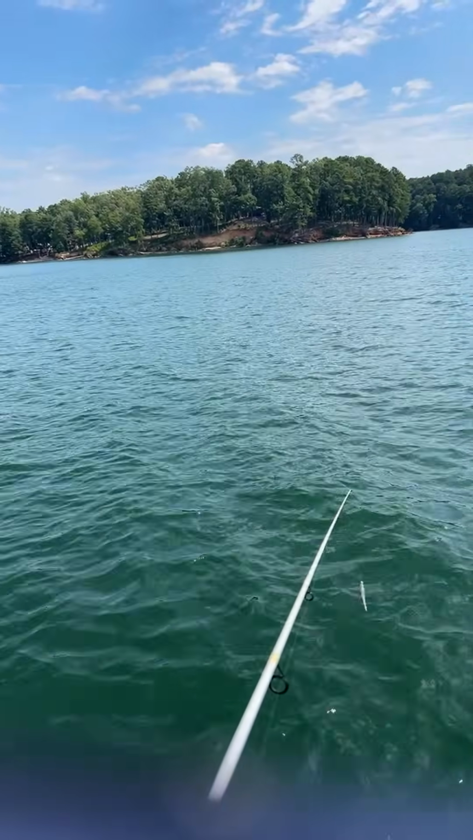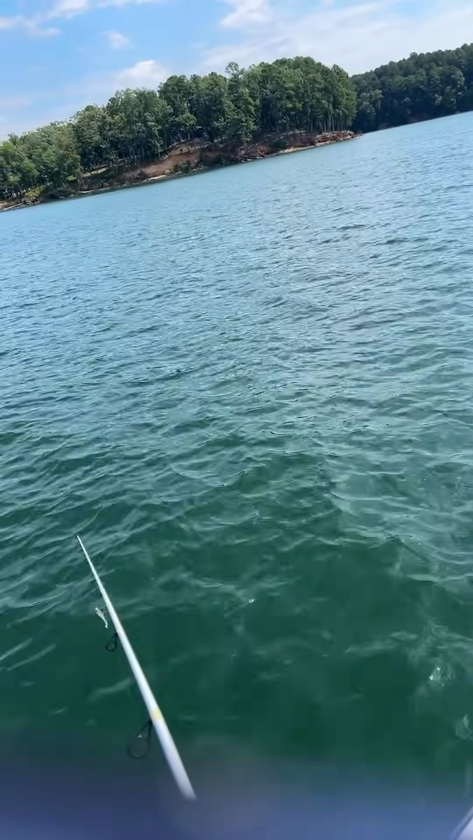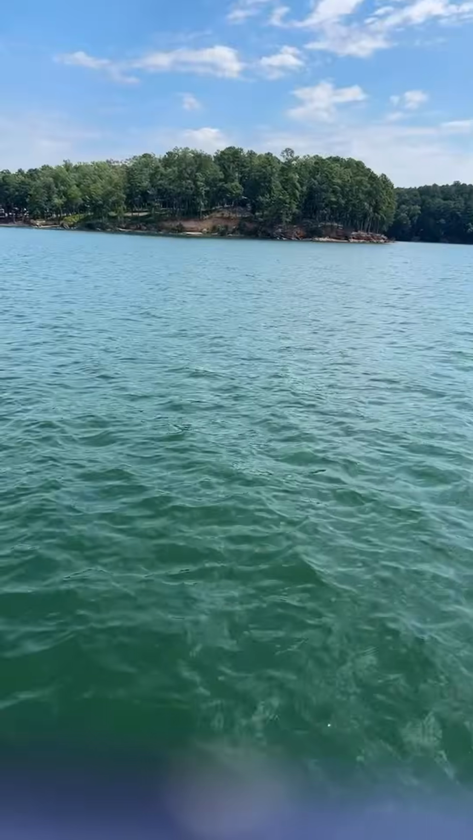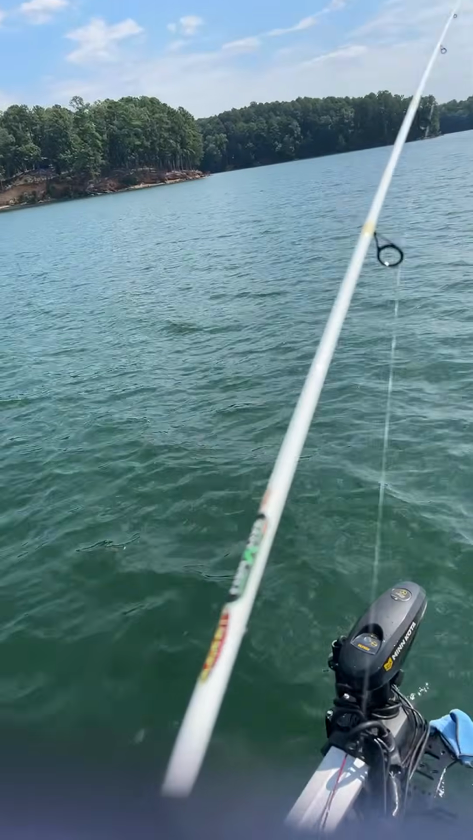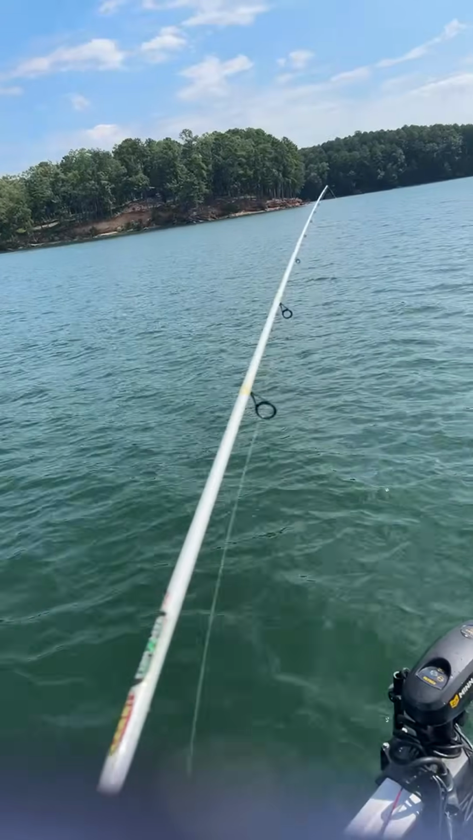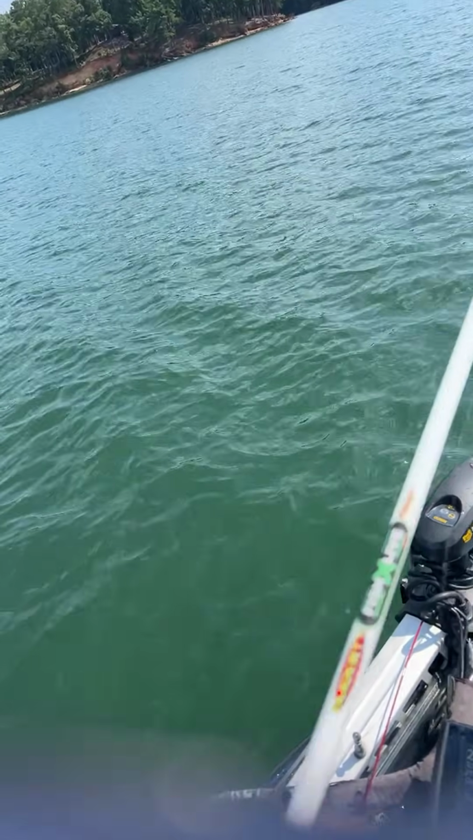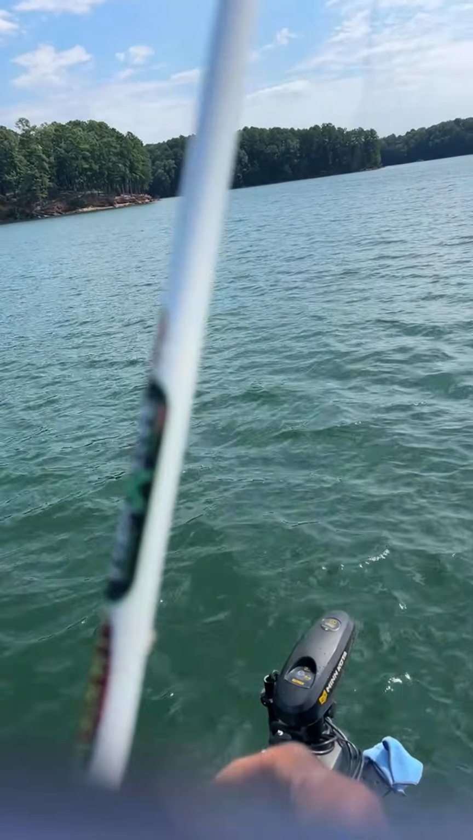We're gonna see if the fish want to come out and play. There we go, got the cast where I wanted it to be.